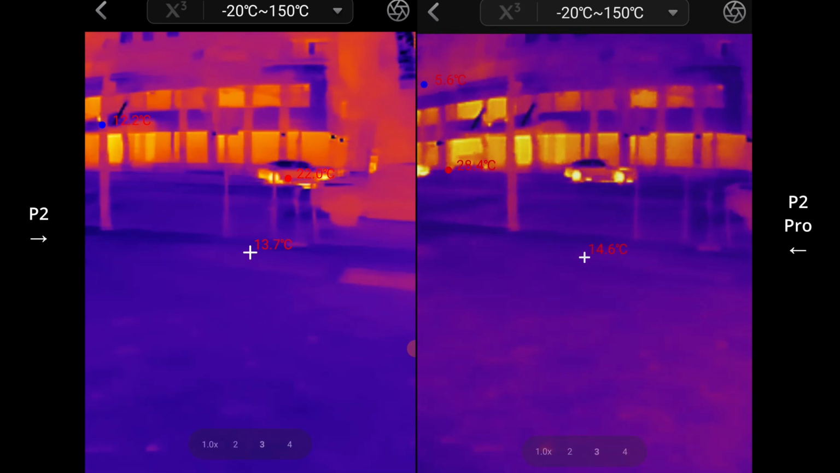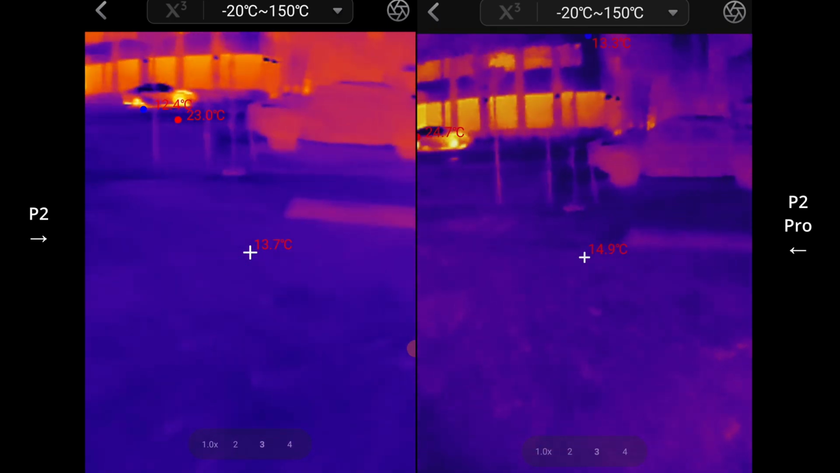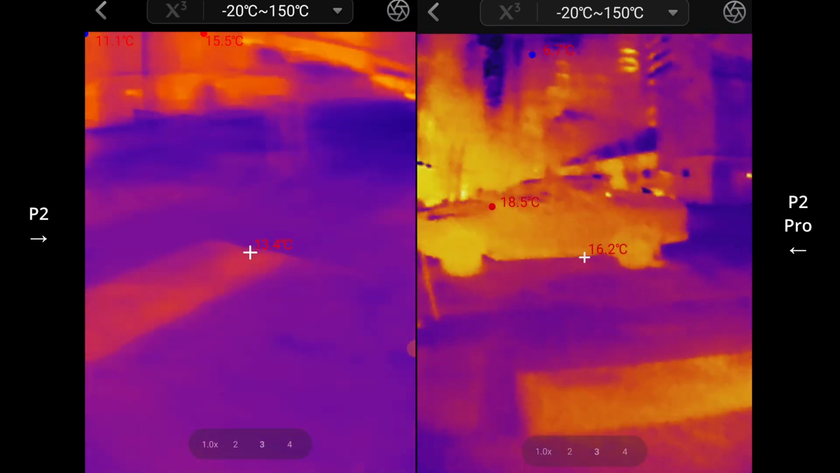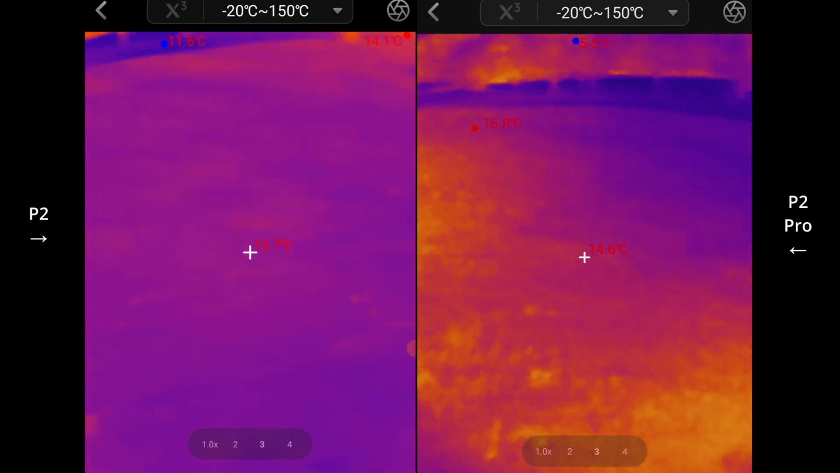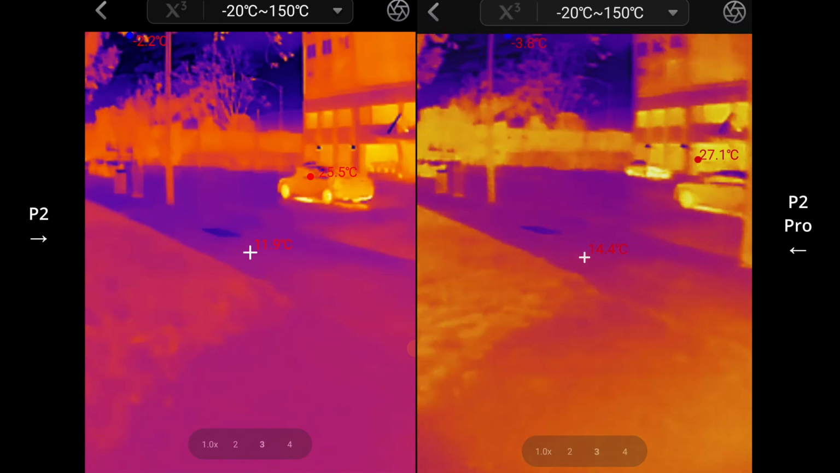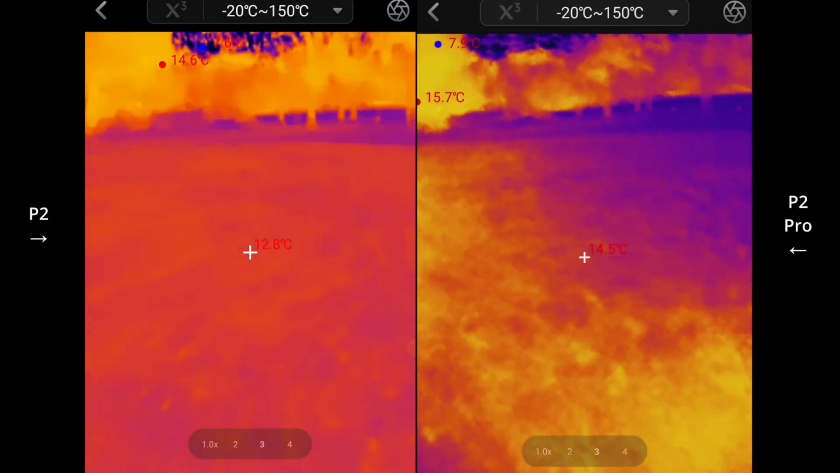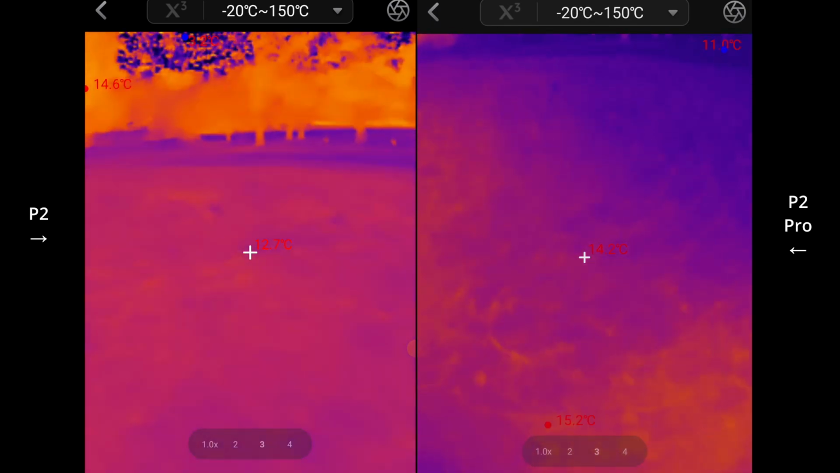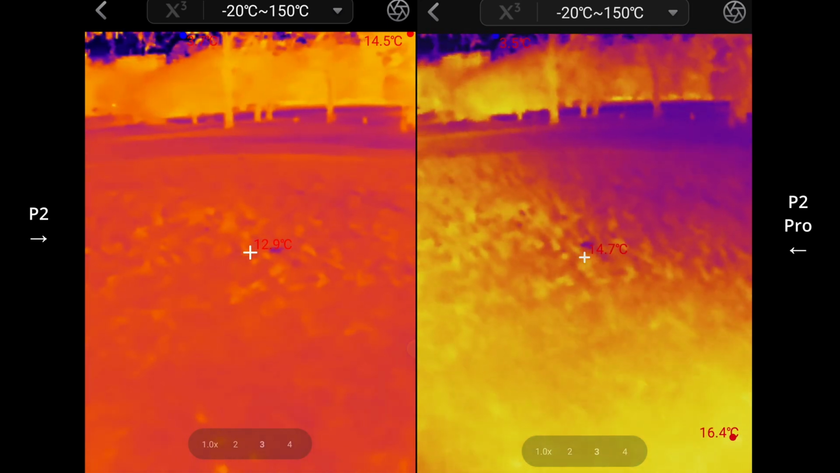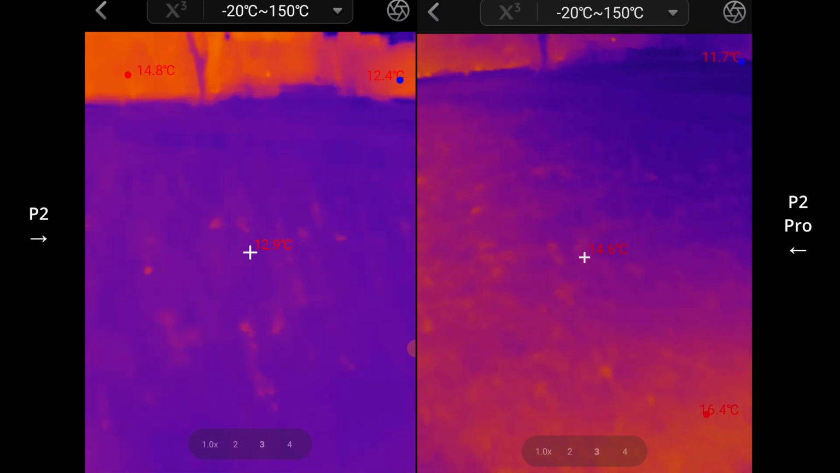But in a situation like this, you're on the road, it's pretty much tracking everything there. And the blue dot going around is tracking the coolest area, and the little crosshair in the middle, wherever you place that, measures the temperature. So yep.